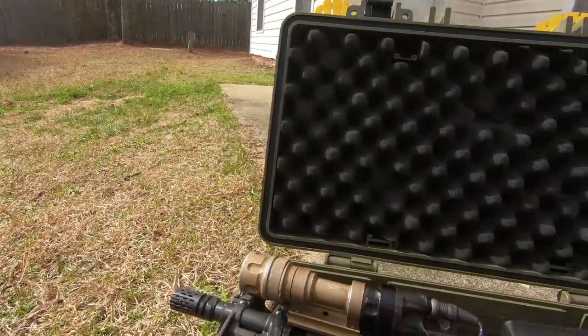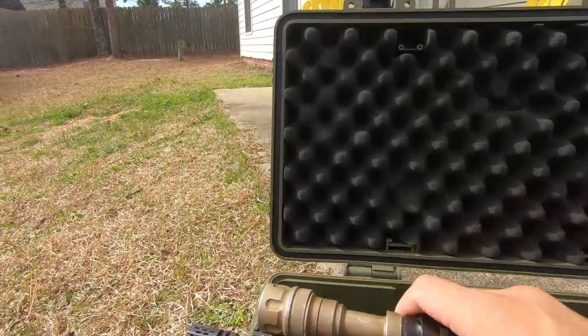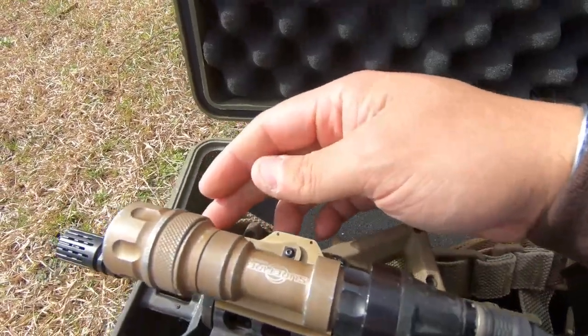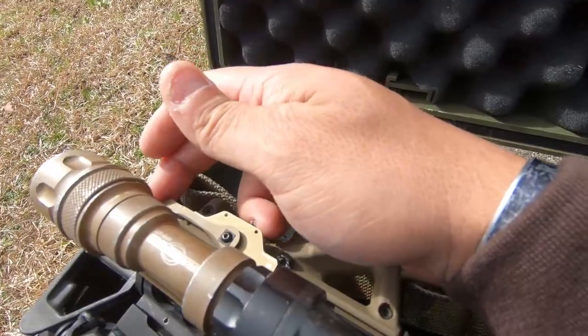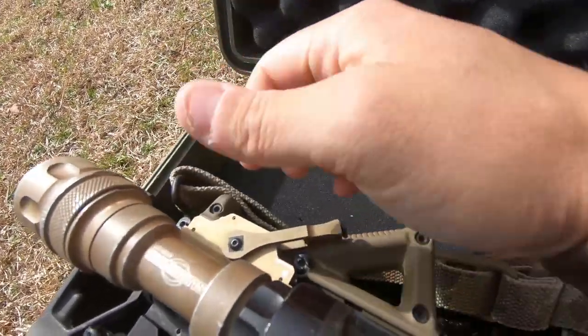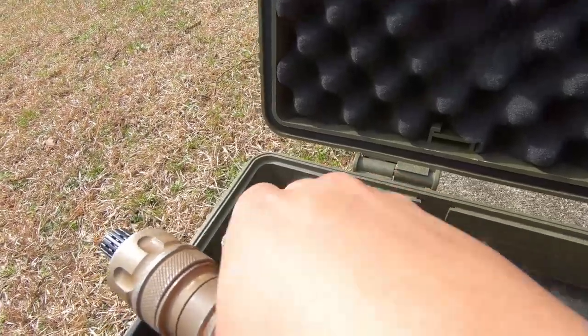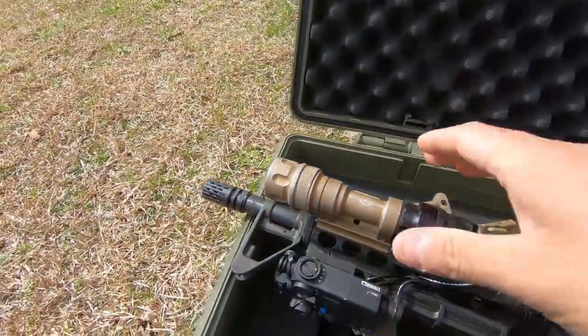It's dependable, works good, and it's just an overall good light. And plus it has an awesome QD system. I wish they'd bring this stuff back. Surefire, if you're watching this video, which I doubt, they need to bring this friggin' mount back. You press this button and you pull back and it comes right off. Look, I can do that with one finger. Then you want it locked in, bring it back. It is locked in. It's an amazing mount, easy to use.